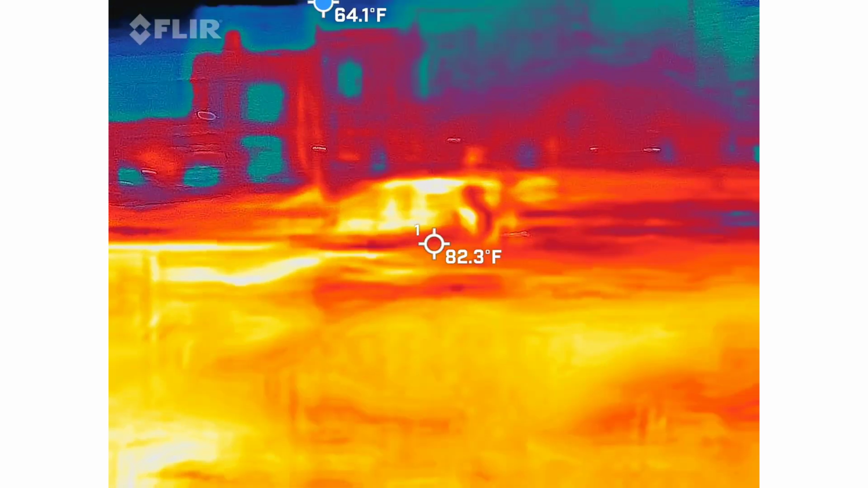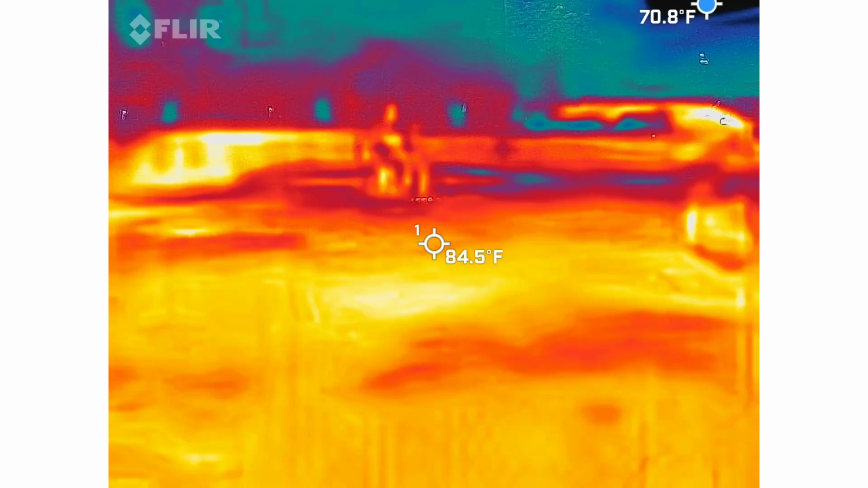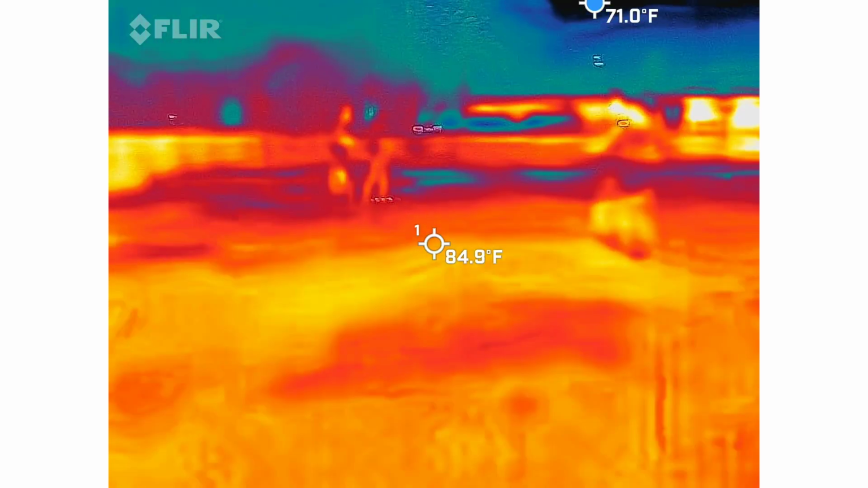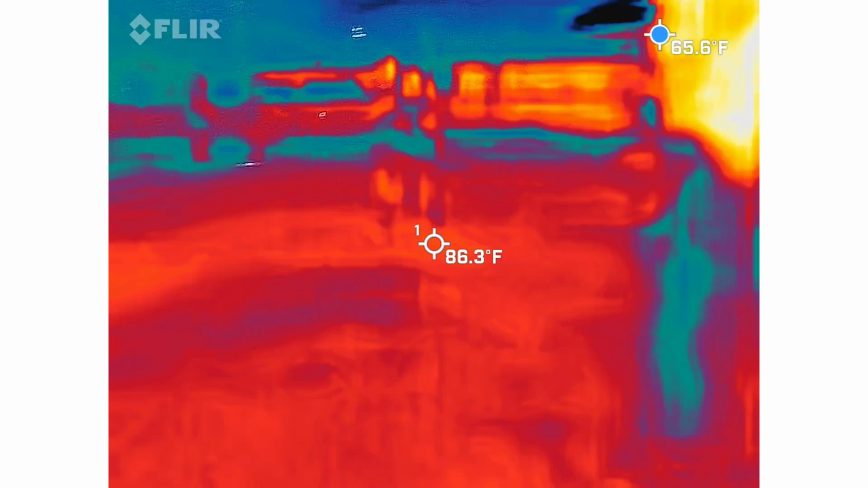Good. Nothing, no cold spots yet. And again, it's more about the review. Because obviously I give it to you on a bigger screen than a cell phone, so it's normally about the review with that camera.